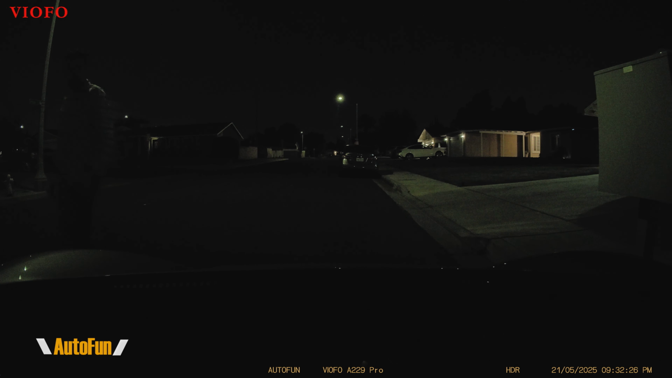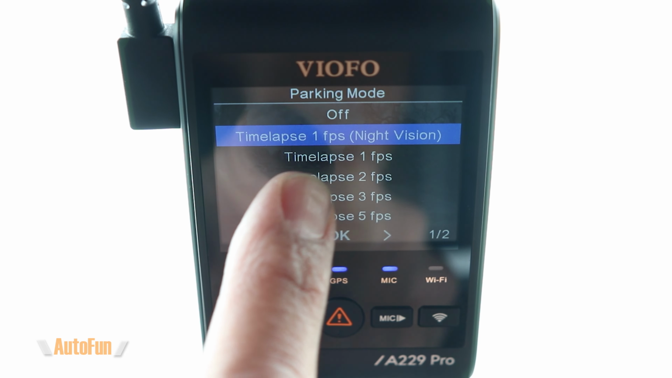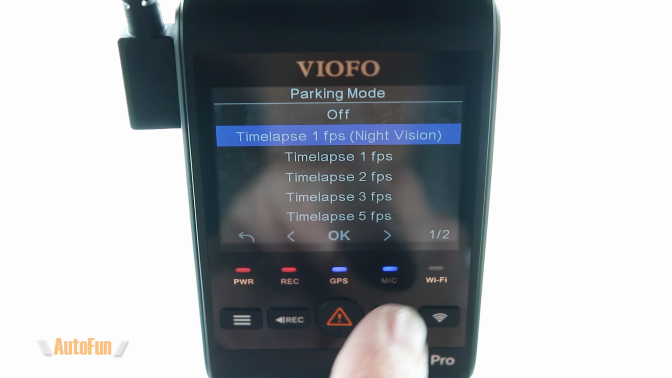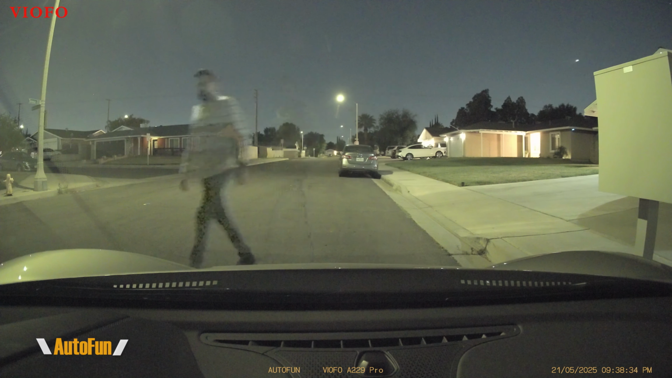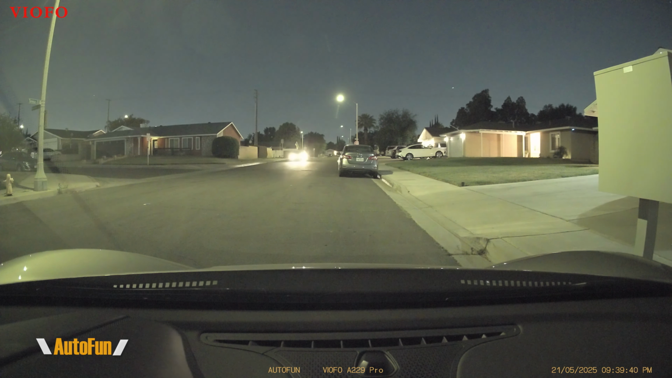However, notice that the image is much darker since it's pretty dark outside. Now the A229 Pro can be switched from motion detection to night vision mode in time-lapse format, and it actually performs really well. However, notice that the video runs faster, which is how time-lapse normally works. Time-lapse does have its use, and while the Omni can also run in time-lapse, my preference has always been for normal video, as I feel that there is more detail versus a time-lapse.